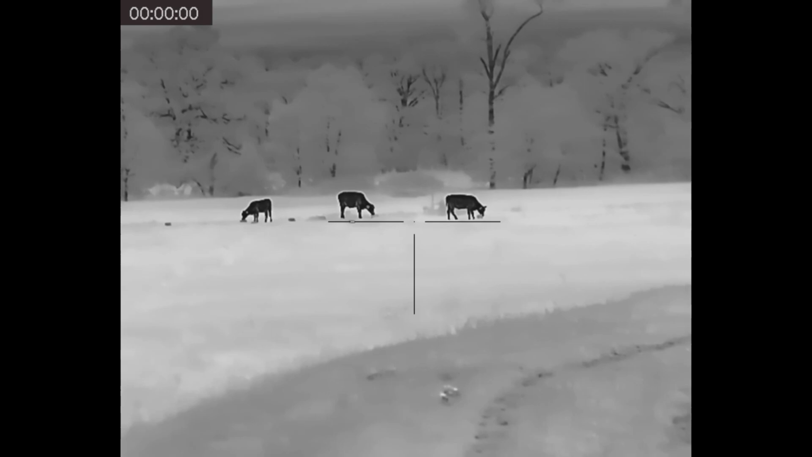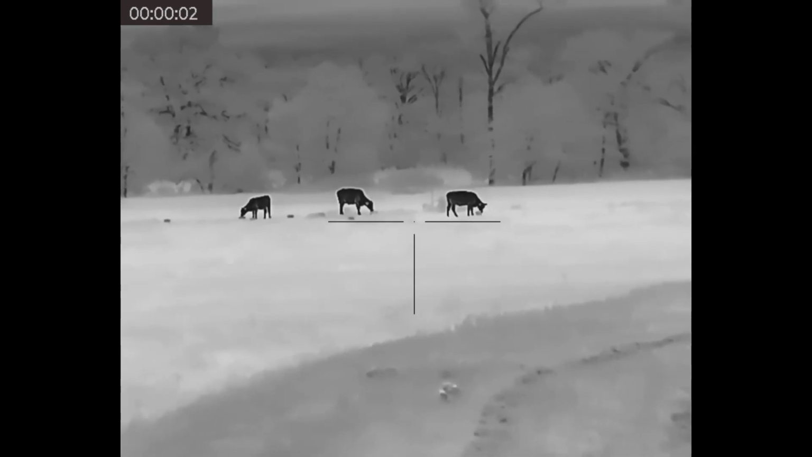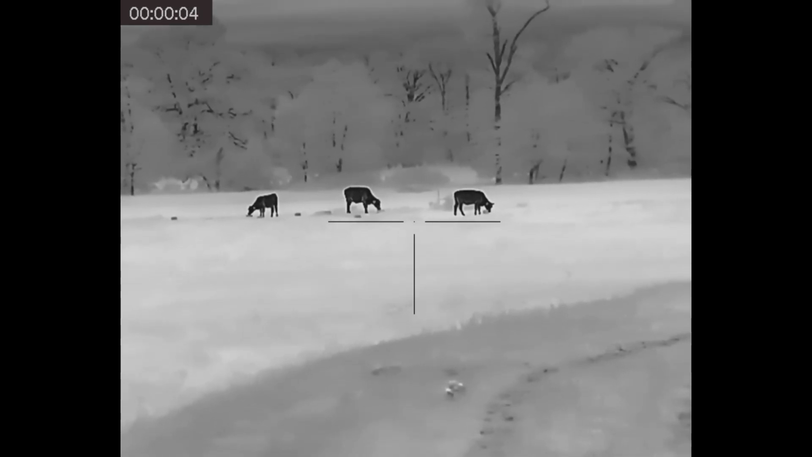The TS50 is a 2.5 to 20 power, so higher high-end magnification for this. This is a lower base magnification. The field of view, that's where you're really going to see and notice the difference when you look through these scopes.